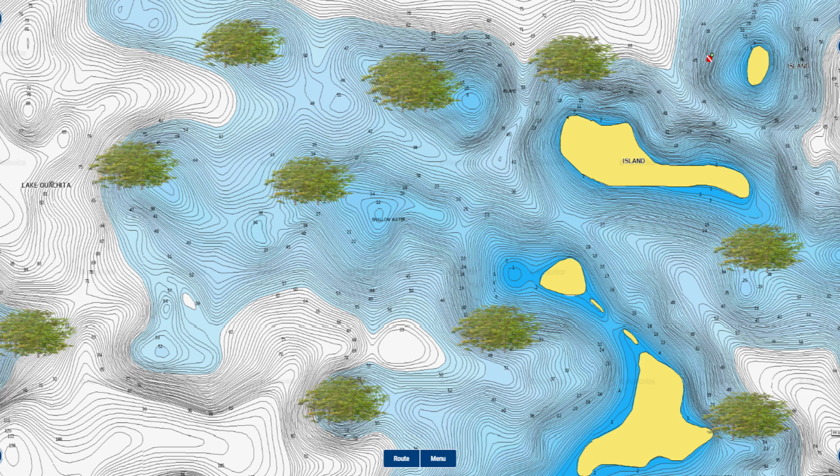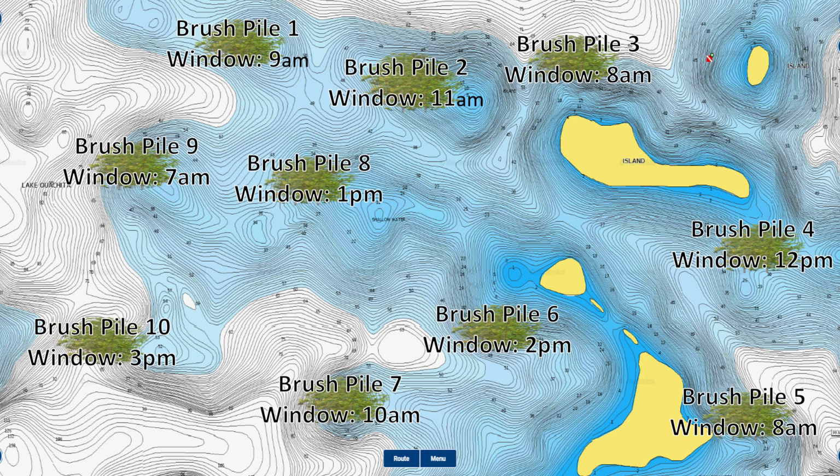And I've labeled all these brush piles 1 through 10, and I've also put their feeding window down. And this is the window at which these bass are going to be actively feeding on these brush piles. And so ideally, you would want to fish each of these brush piles at the time listed below each brush pile's number to catch as many fish as possible. Now, obviously, you're not going to know what the exact feeding window is for each of these brush piles when you get to the lake. And so we have to use probability to try to give ourselves a good chance of being at each brush pile during that specific feeding window.